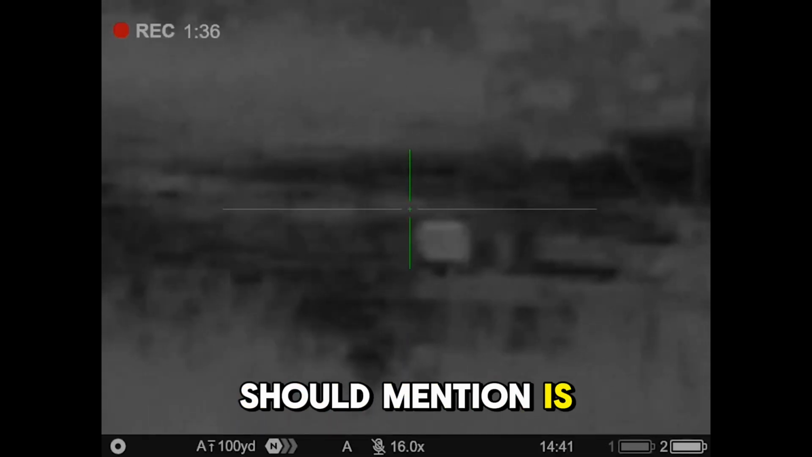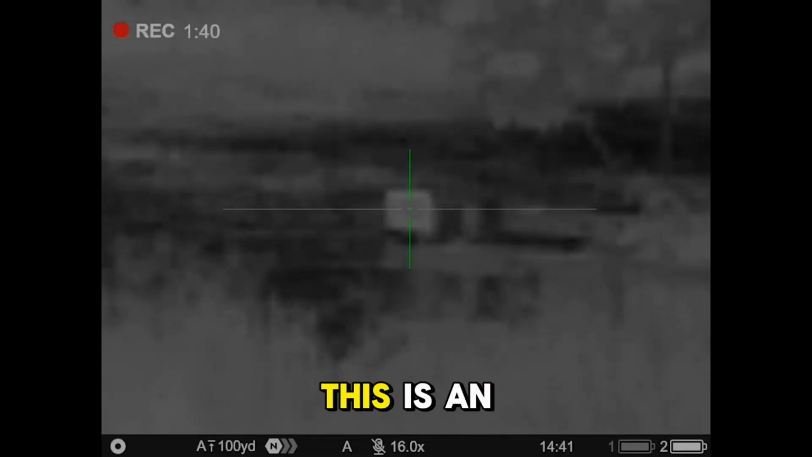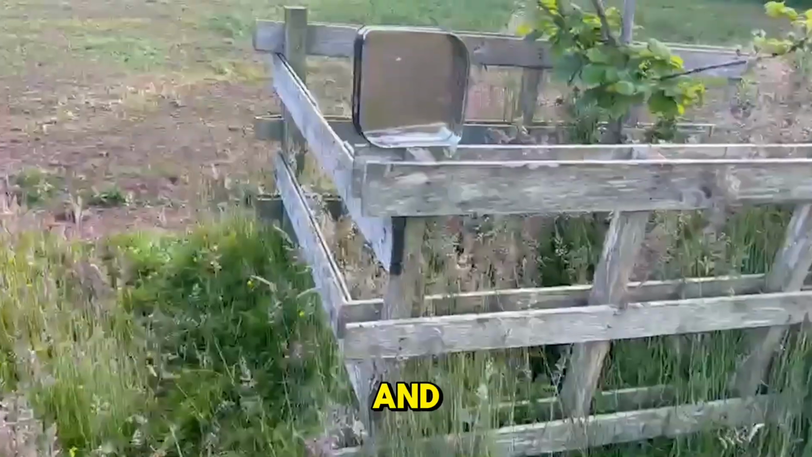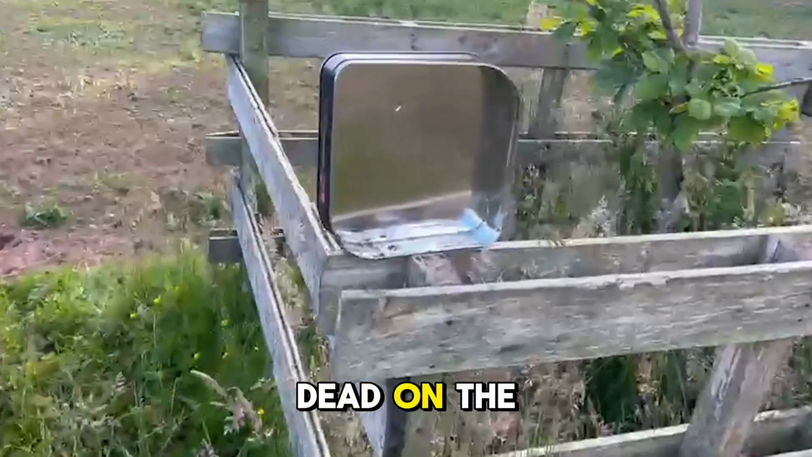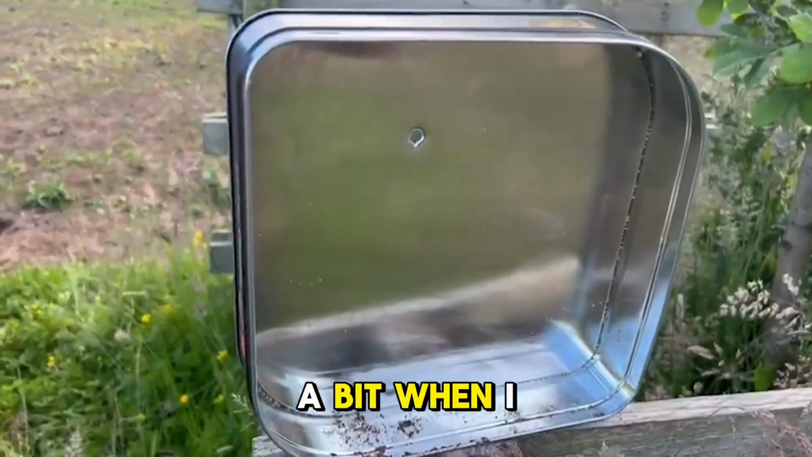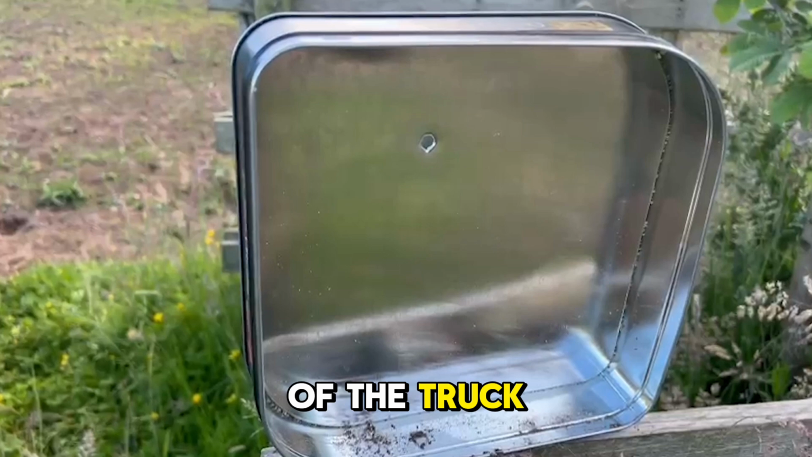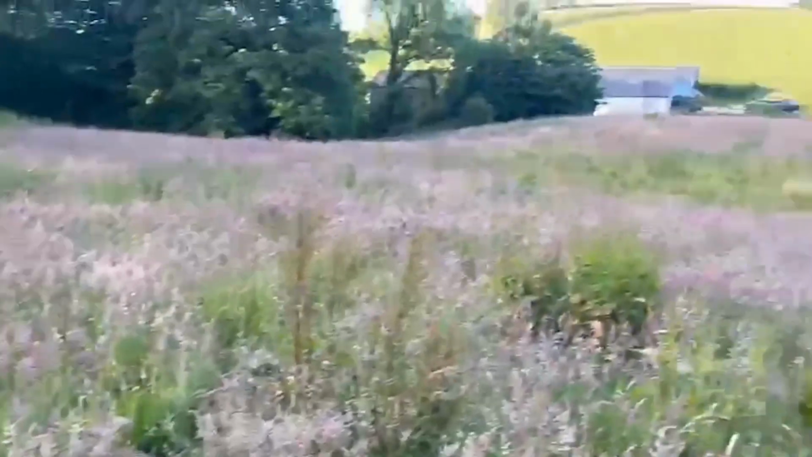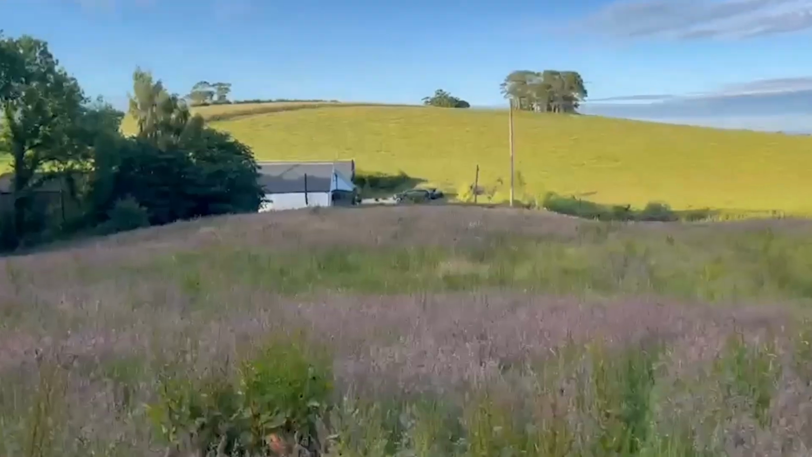What I should mention is I just wanted to check zero on my rifle before I headed out, and this is an old biscuit tin that I'd left in the dash of the truck to heat up, and whilst it wasn't dead on the centre, it was good enough for me. I did feel the gun bounce a wee bit when I pulled the trigger off the top of the truck. The Ina mount system on the rifle absolutely spot on, so delighted with that.